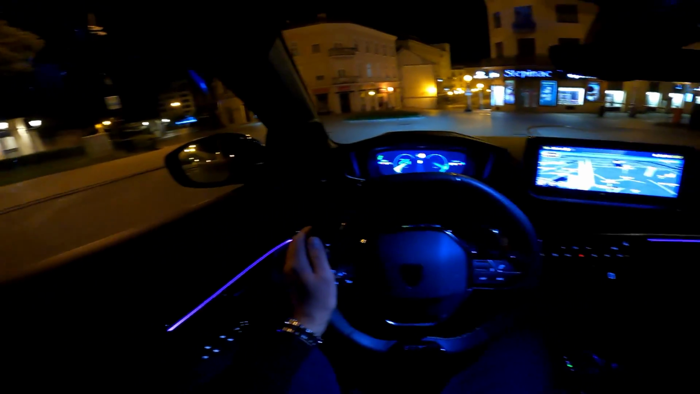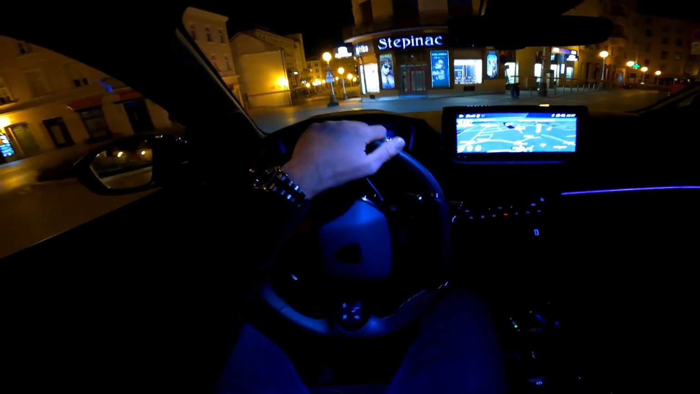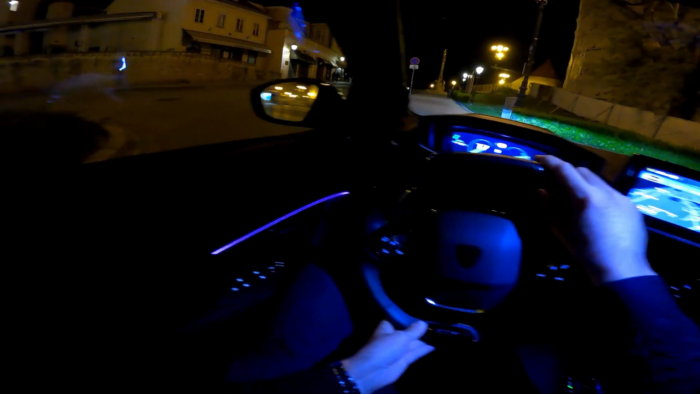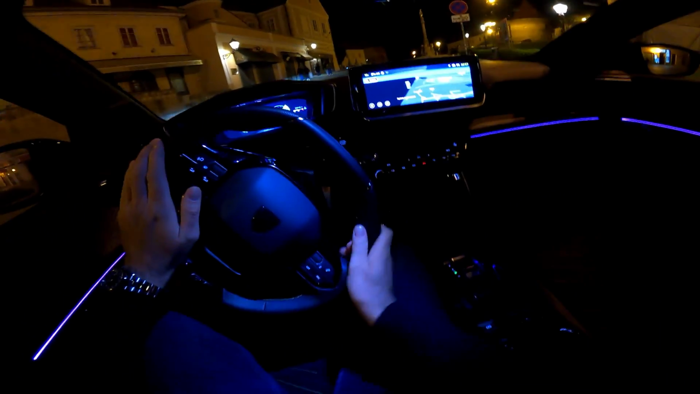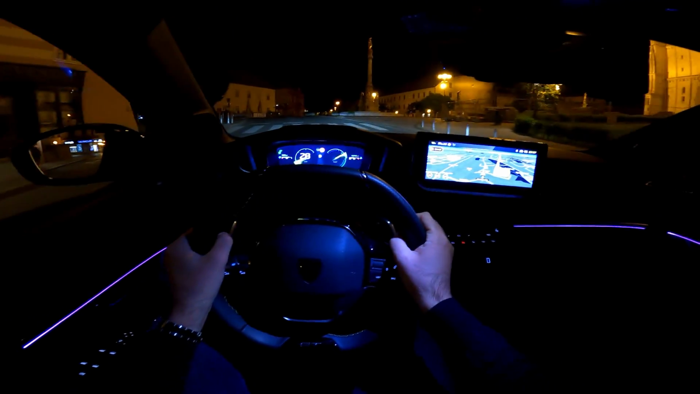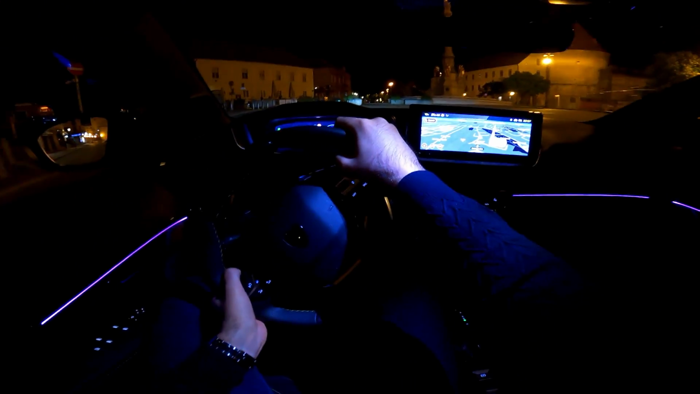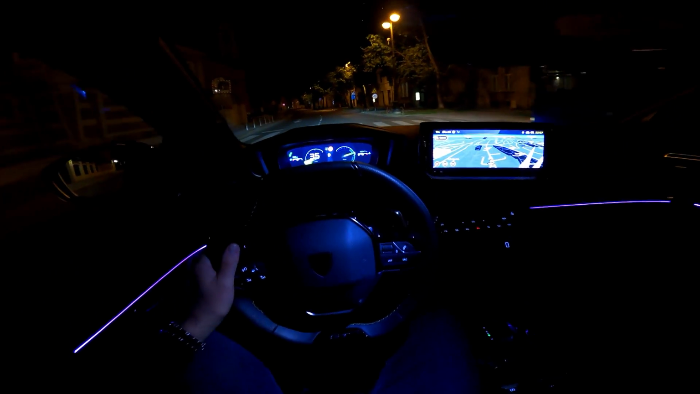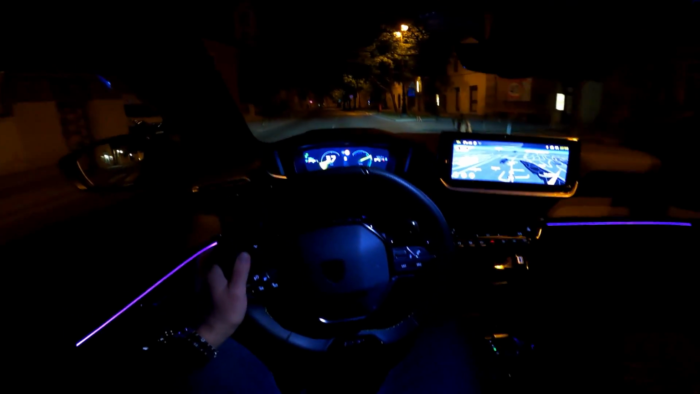So look how smooth the drive is. I think you can notice that through the camera as well, but I am certainly enjoying this drive, and I could drive for hours really. And let's also talk about the efficiency. So up to 15% more efficient compared to the standard petrol unit.